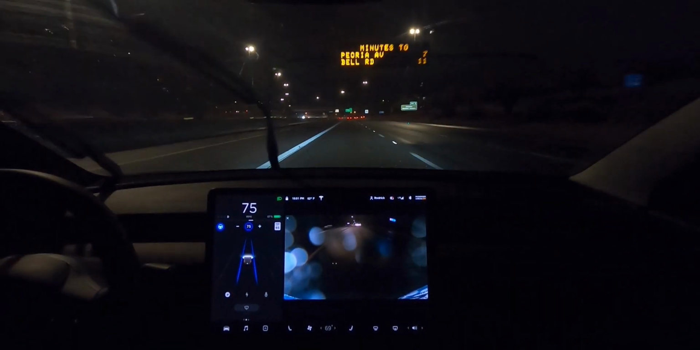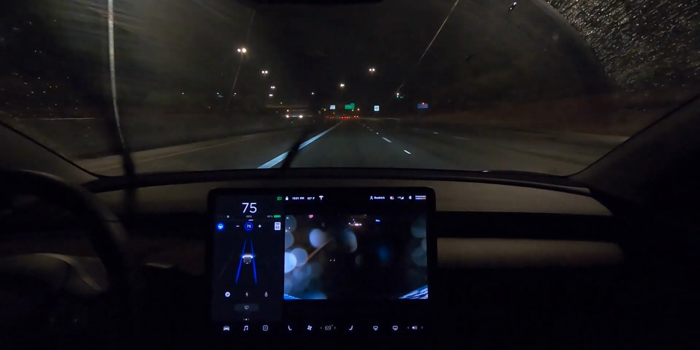Heavy rain, wet roads, drive with care. Autopilot, I hope you can read.